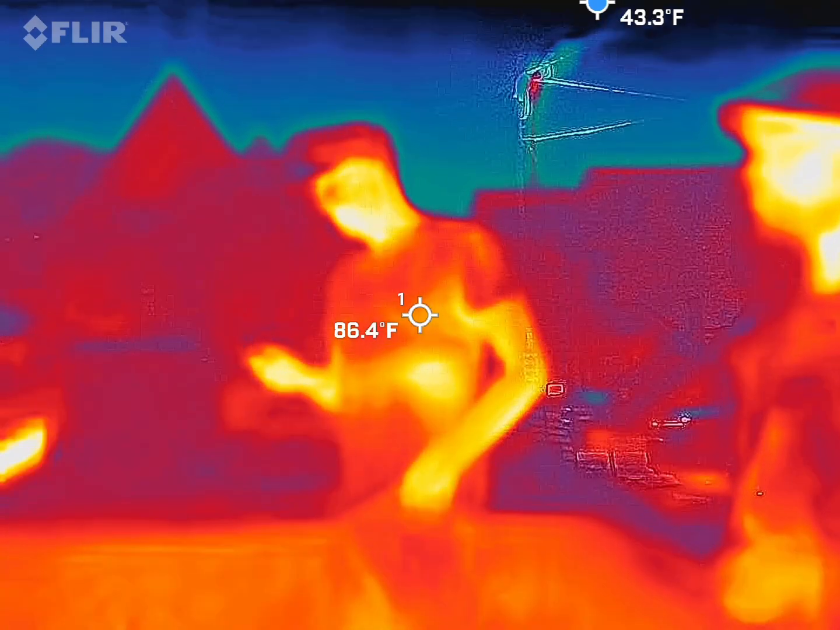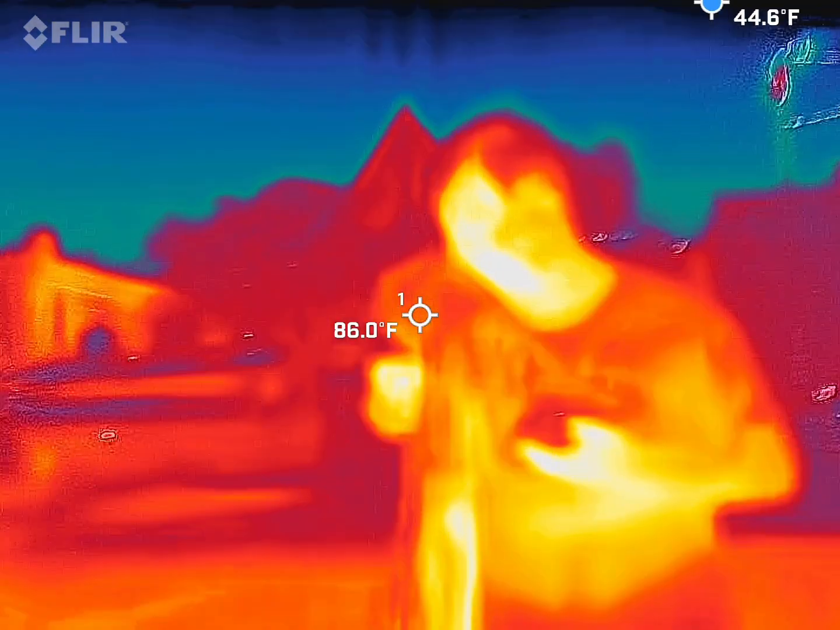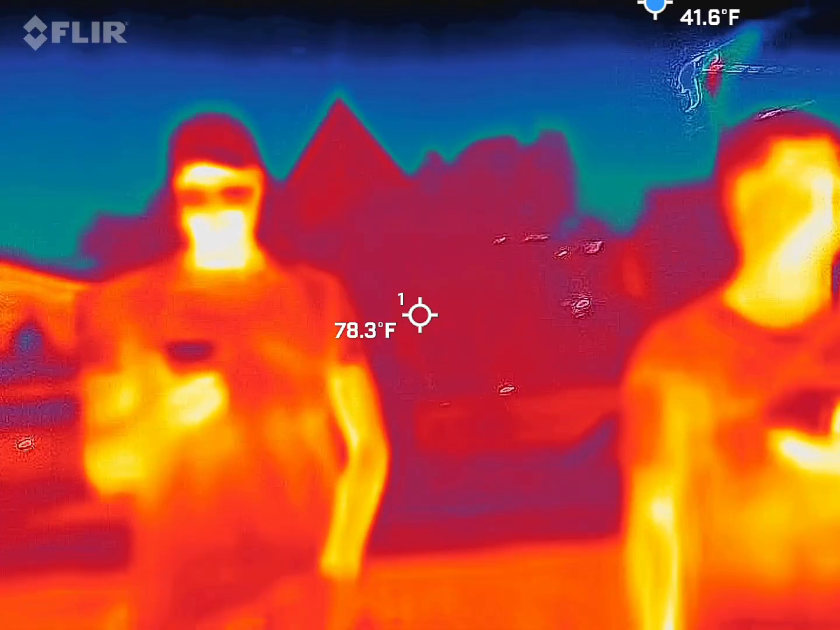Look at the way she's walking. She's like real cautious. Normally, if I say walk around slowly, they're like, all right, cool. Like start off, and she's just like, nope. I walk as slow as I can.